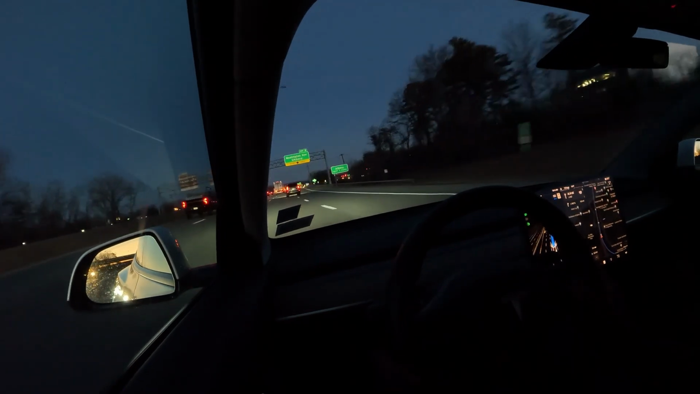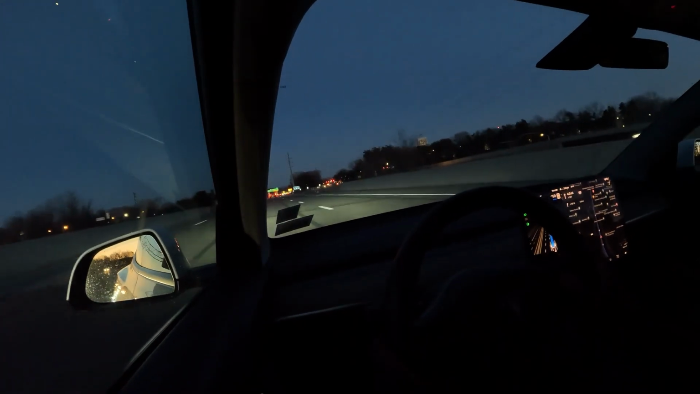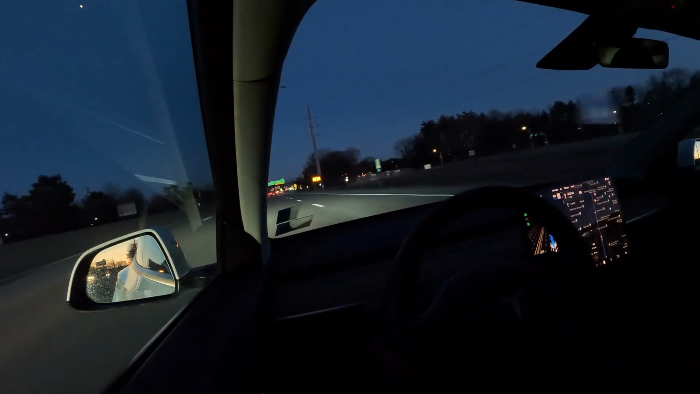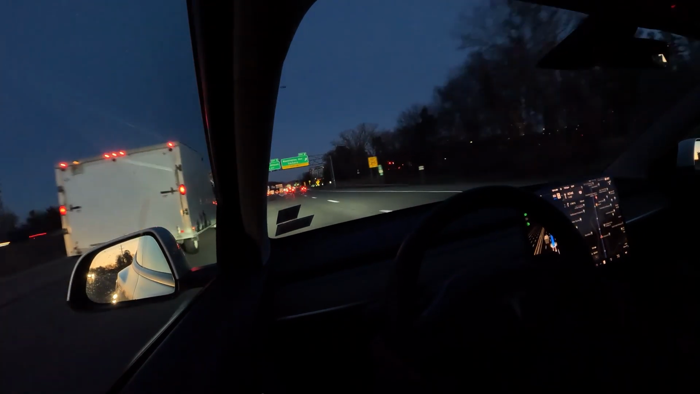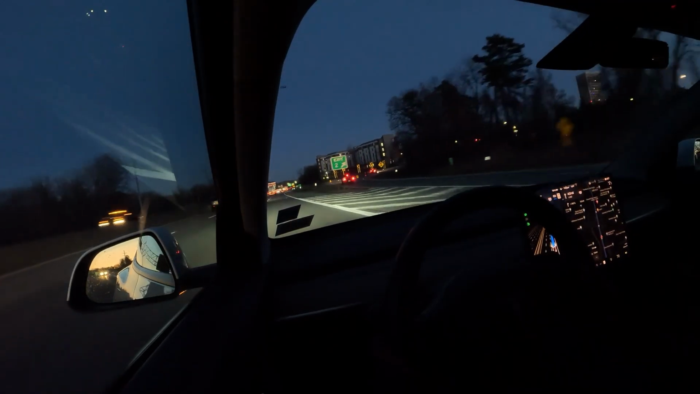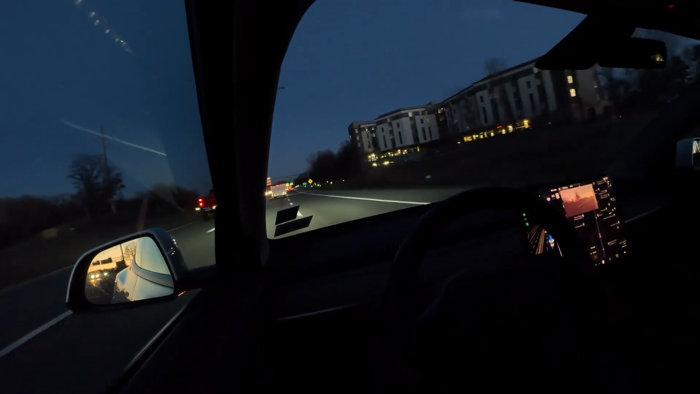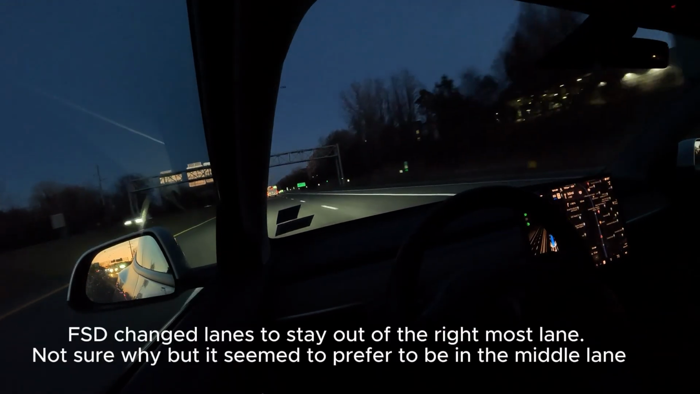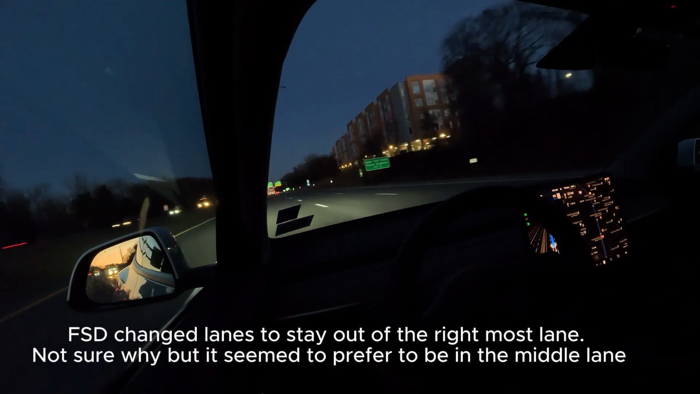Here it's straight on highway. Keep up with the flow of traffic. A few little micro movements of the steering wheel as it keeps us in lane. Not sure why it's changing lanes to stay out of the rightmost lane. The rightmost lane still gets merging traffic sometimes, so I don't know if it's trying to avoid something.